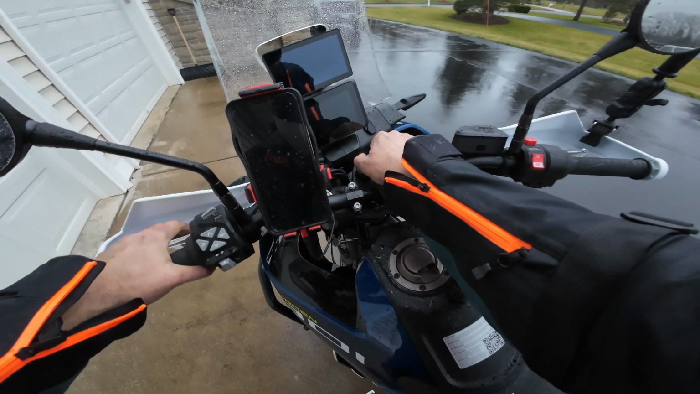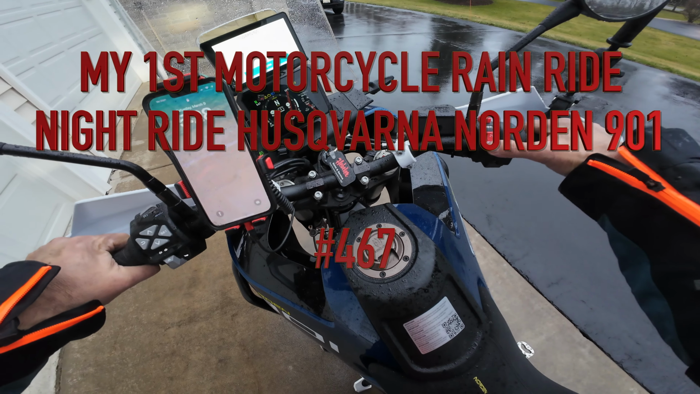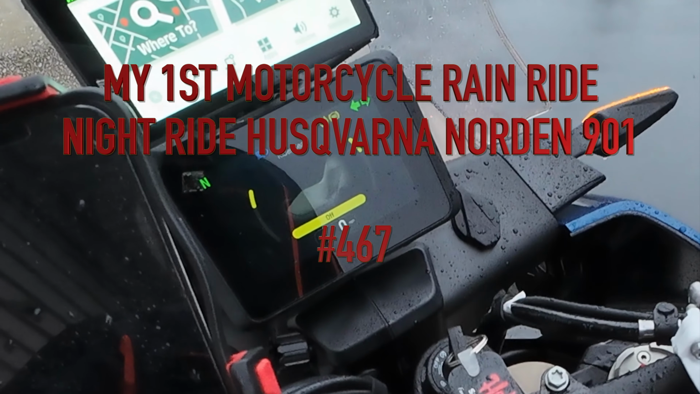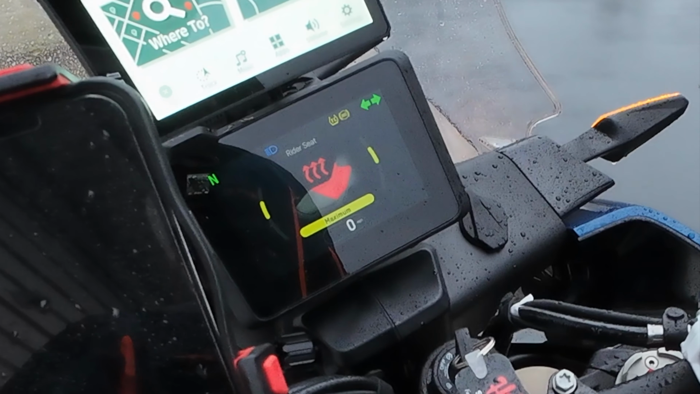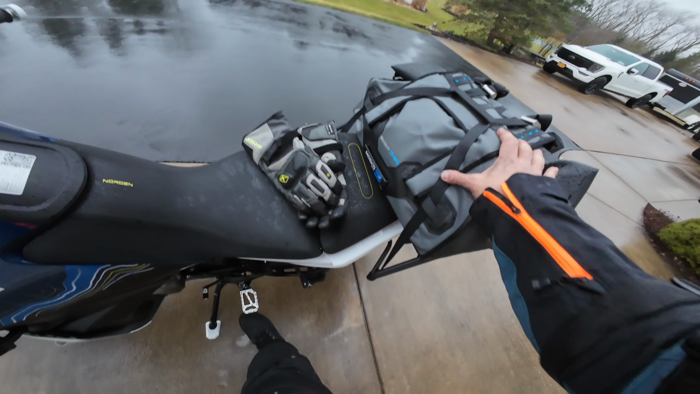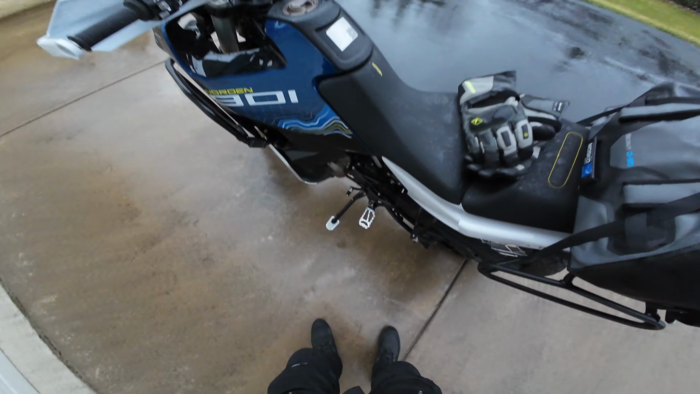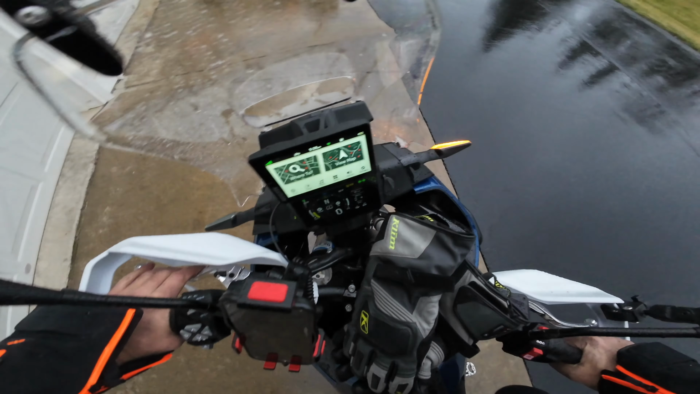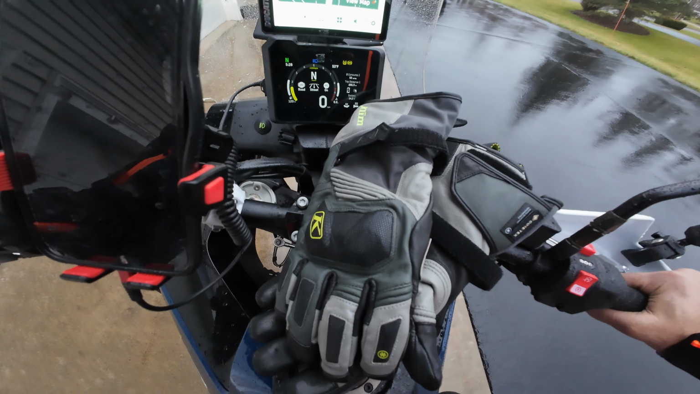So Marauders, I'm going to take her for a test drive in the rain. First time I'm riding in the rain. I'm going to turn the heated seat on high, and I'm going to turn my heated grips on high. So let's get this baggage down. I'm not in rainproof pants, but I have my climb jacket on. And I'm not going to put her in rain mode. I'll catch up to you on the street.